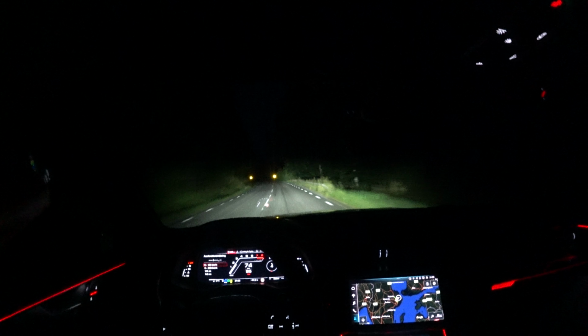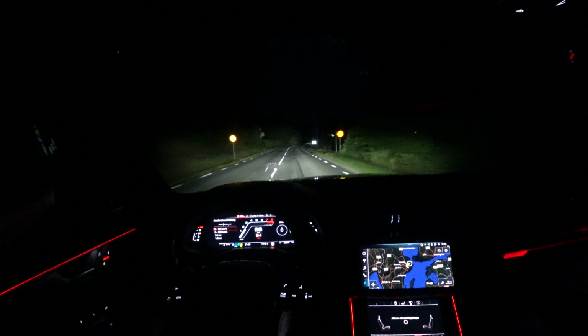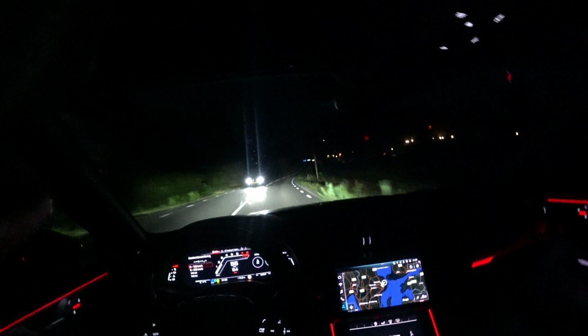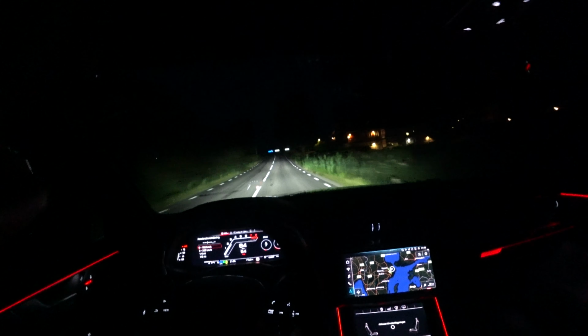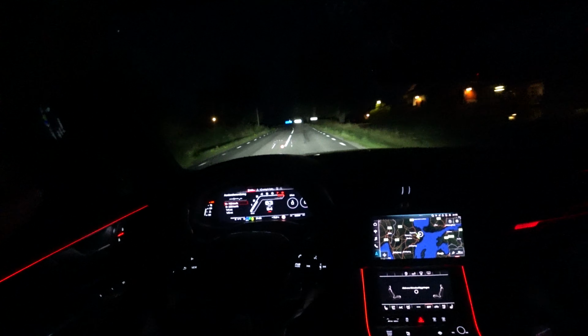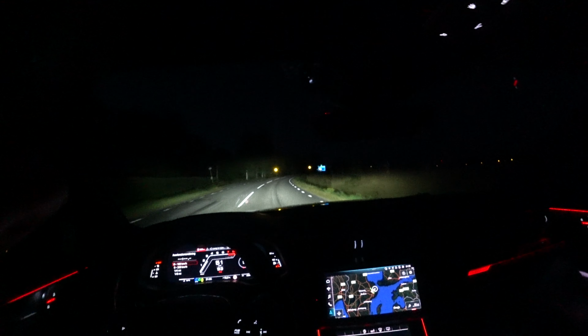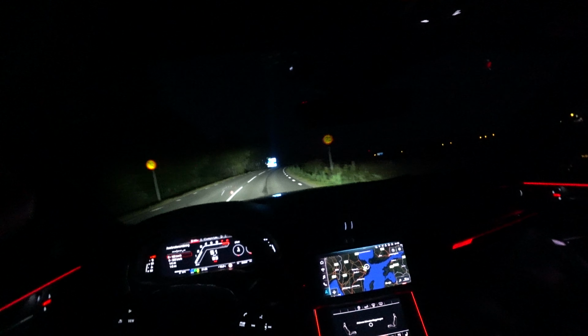And immediately blinding off for the approaching car. Yes, wow. And these are laser lights, so they're even more precision than the regular non-laser lights.